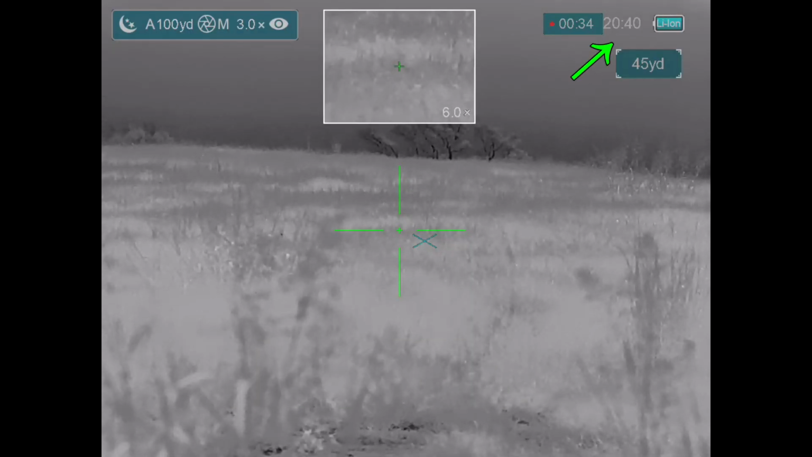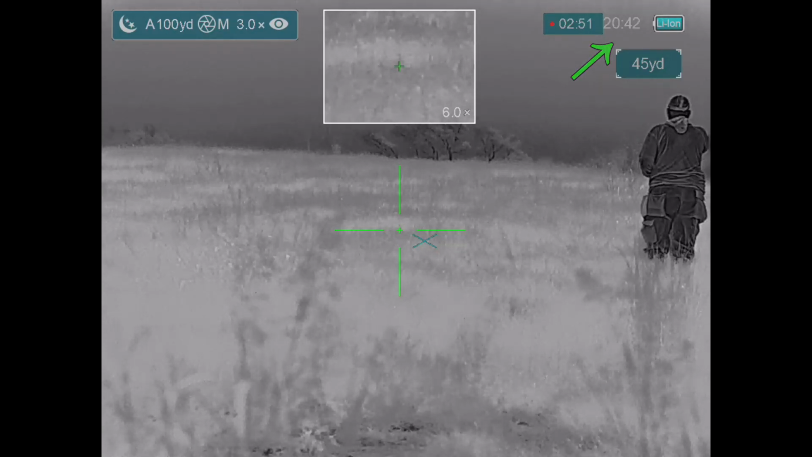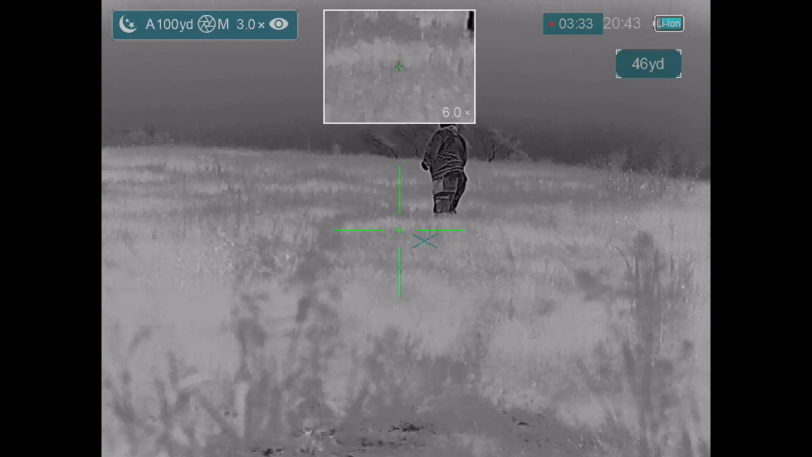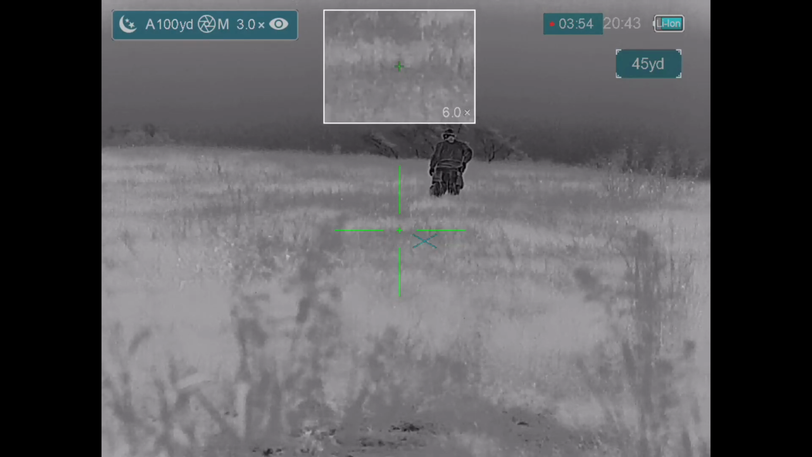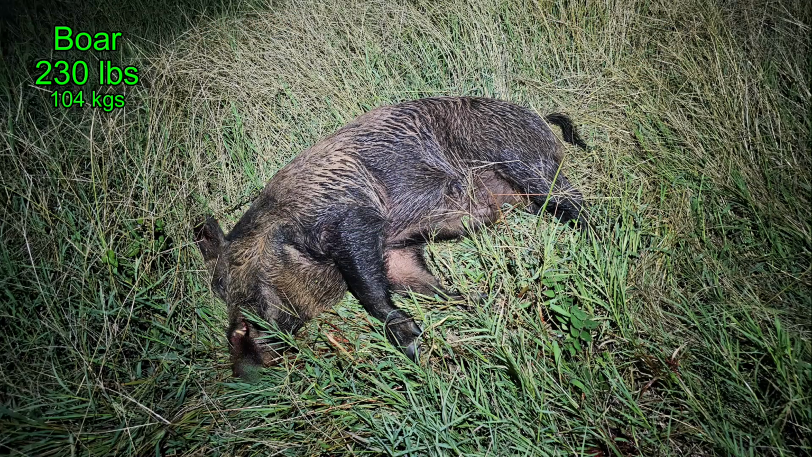Alright, I had a couple minutes here which I got the gun unloaded, and I'm going to go up the hill and check on my hog. I have sped up the video ever so slightly and do all the documentation. Turned out to be a nice sized boar coming in at 230 pounds.